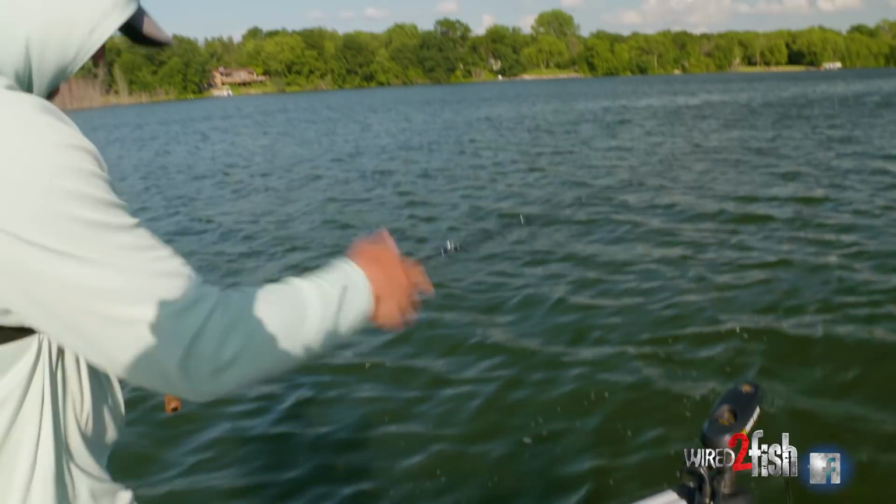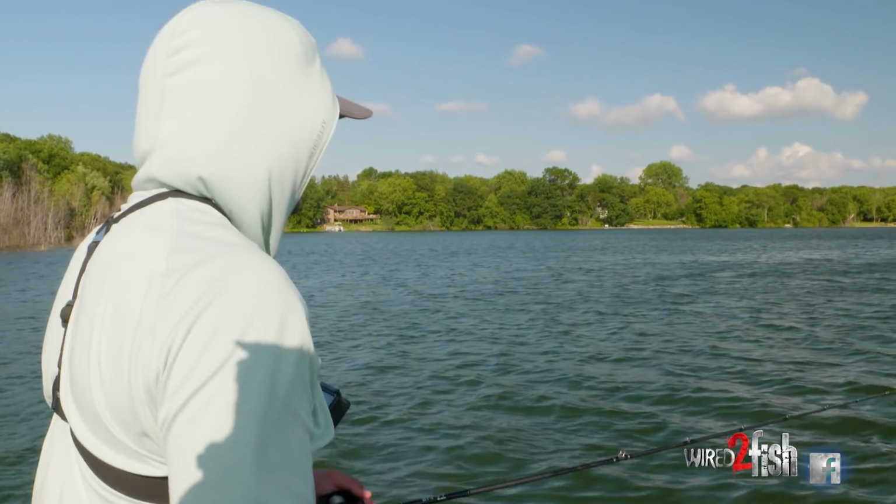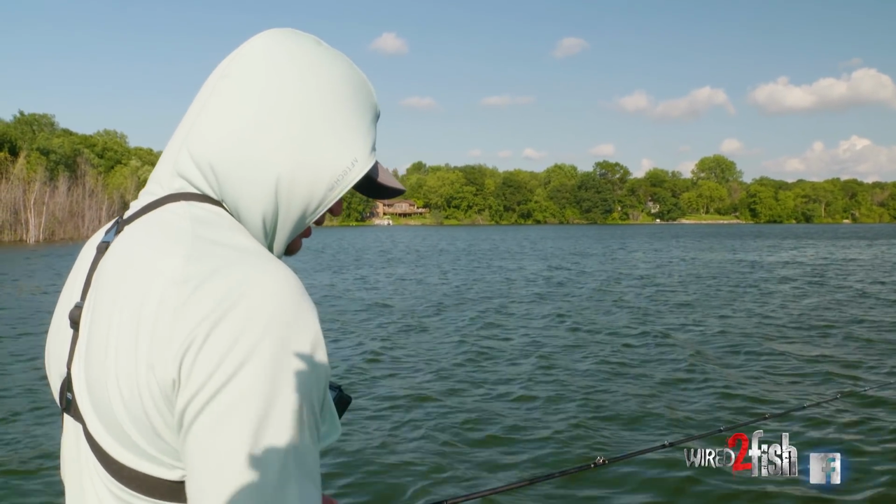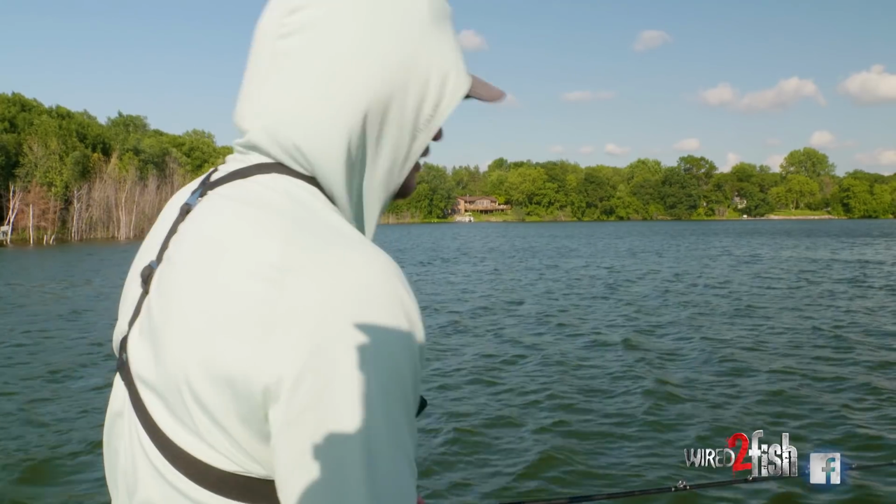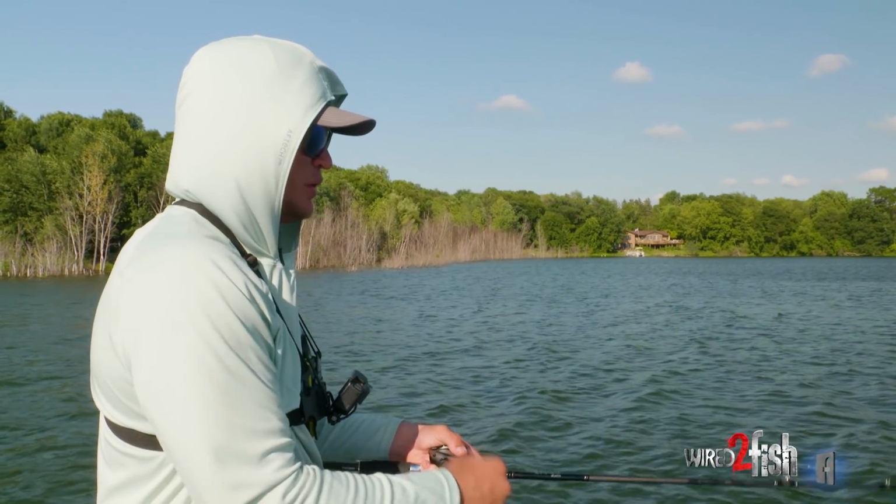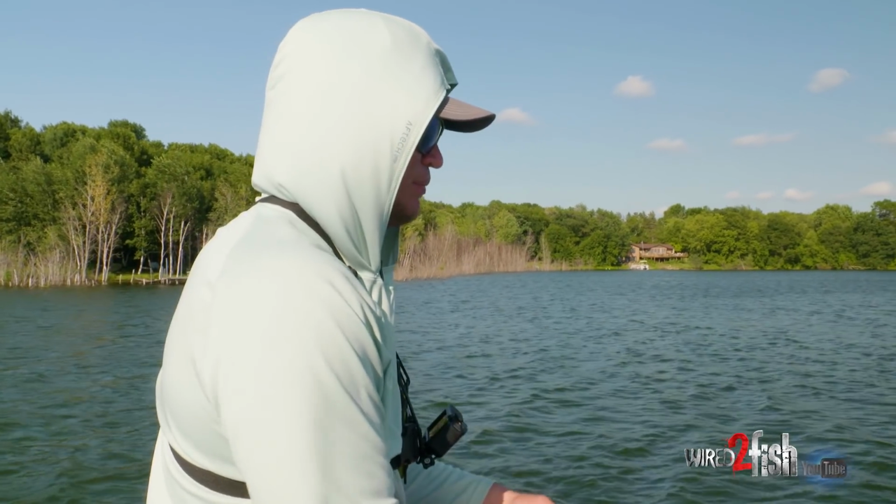I've already fished this spot, so those fish are kind of pressured today, and I don't want to get too close to it. I know what's there. I'm just gonna spot lock here. I'm facing into the wind, and this is the cast I'm making. I'm just pitching right out to it, straight off the bow of the boat.